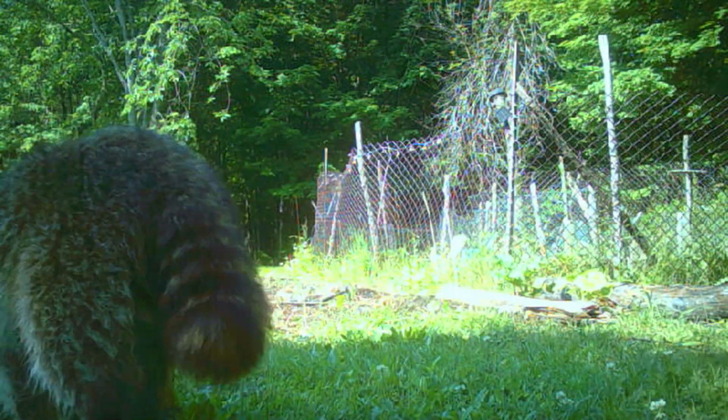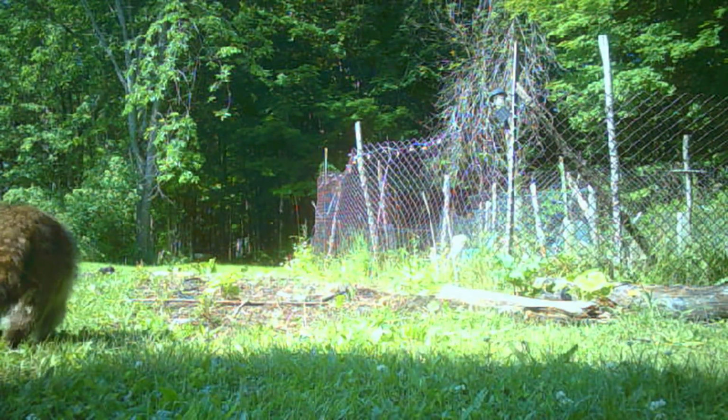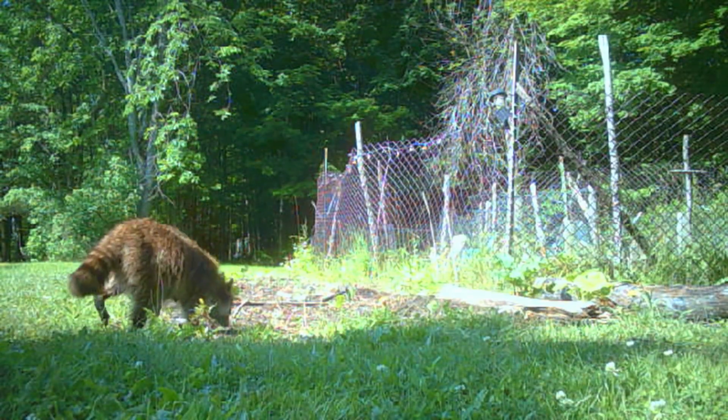I can't wait to see the first raccoon try the bait on that fence once it's up and running, and hopefully that'll teach them a lesson and they'll all just forget about it.